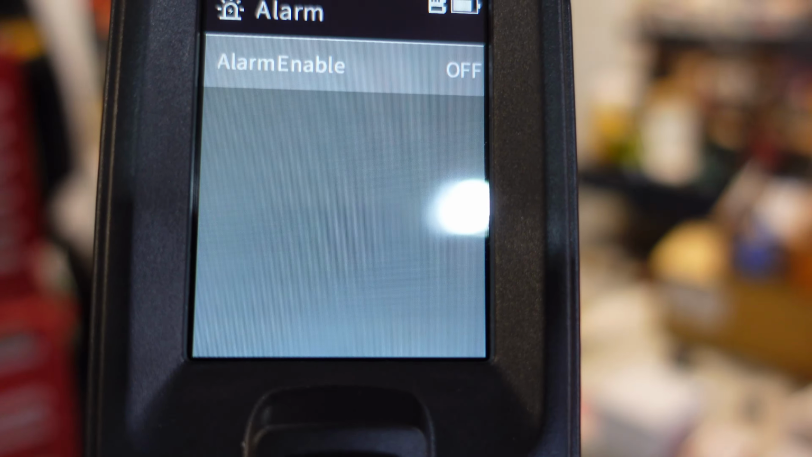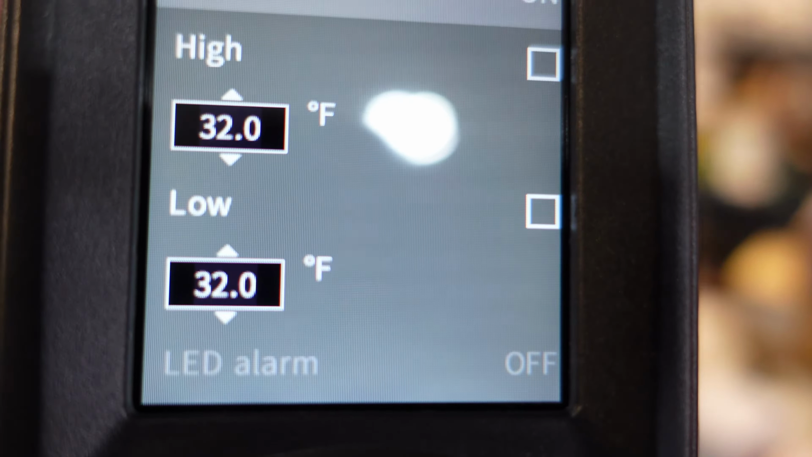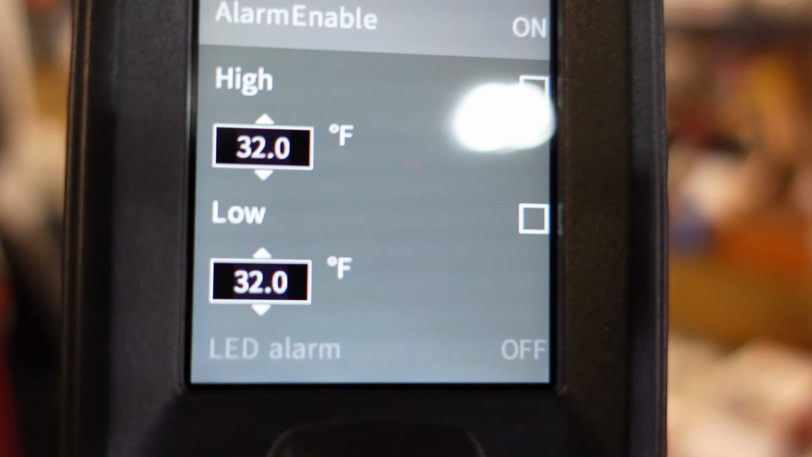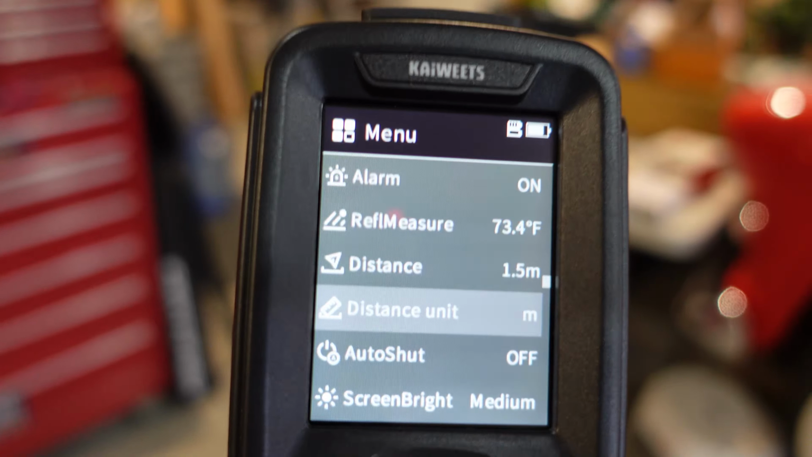We have an alarm setting, so we can choose if we find a temperature outside of the ranges that we set, it will set off an audible alarm and alert us that we have exceeded one of those values. Now there are many more settings that we could go through. I'll highlight a couple more.